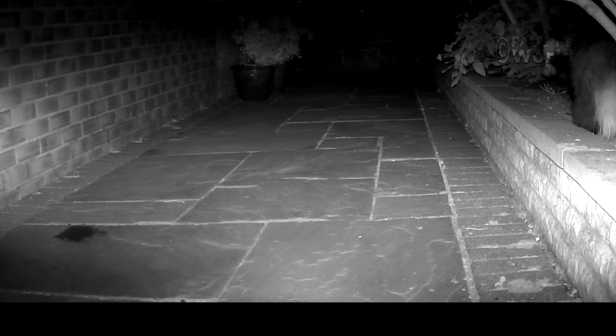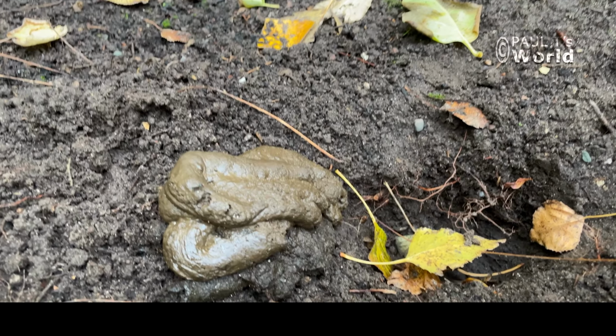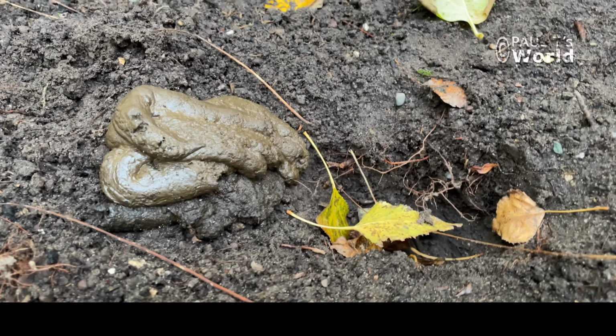Now what is this at night? Walking down the flower bed, I was a bit shocked because I suspected what it was. Now the following morning, when I had a look at that area, because I was afraid maybe the badger might have been doing some digging, this is what I think he was doing.